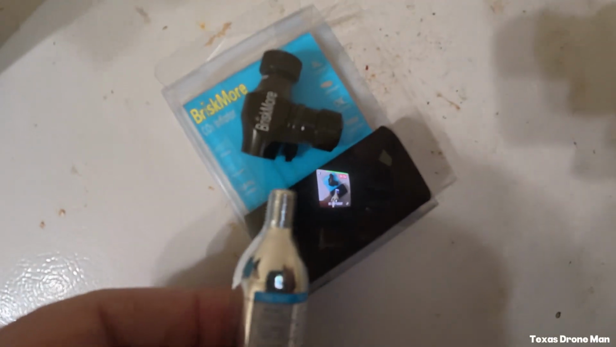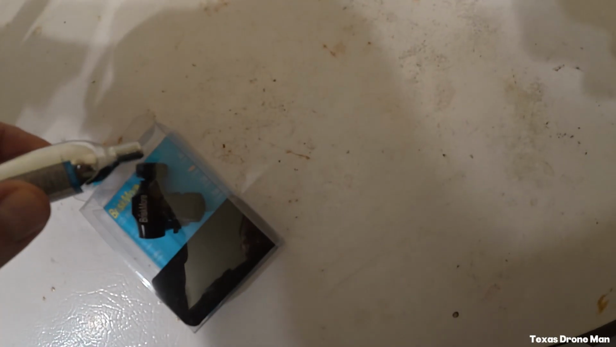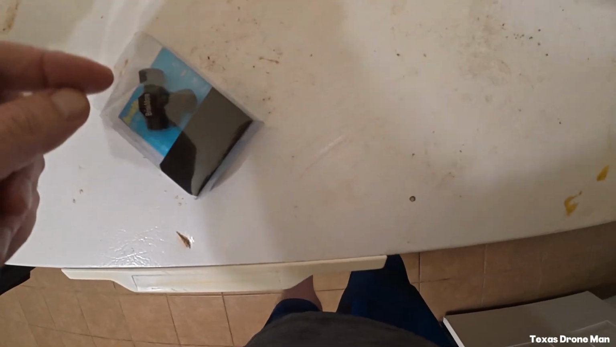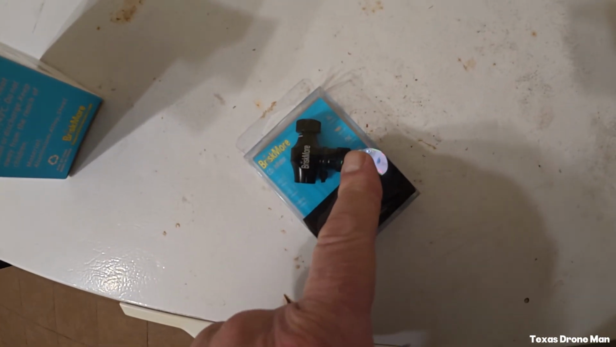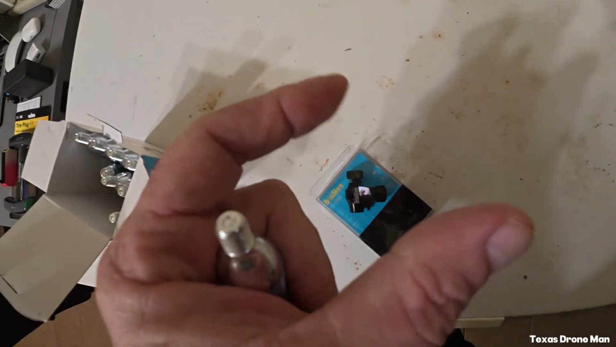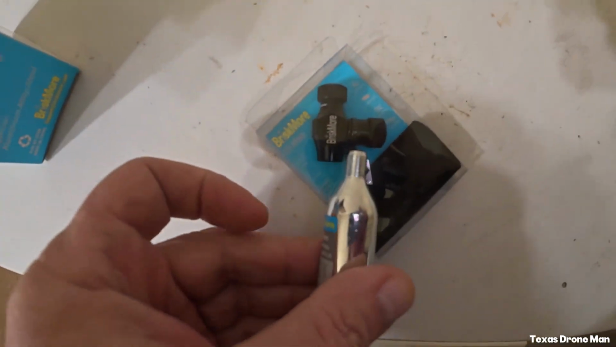This would screw into that, and then you screw down on this, it punctures the top. You'll put this on the tire valve, or the tire stem. You screw that onto that.